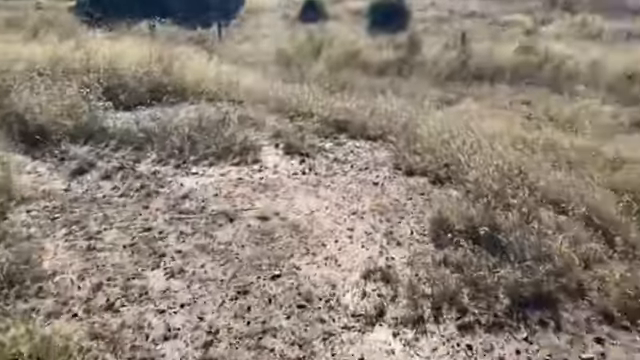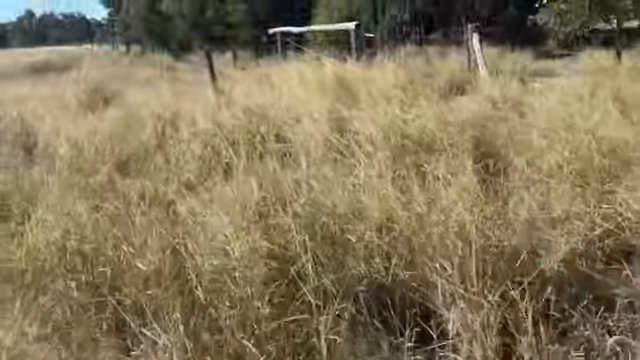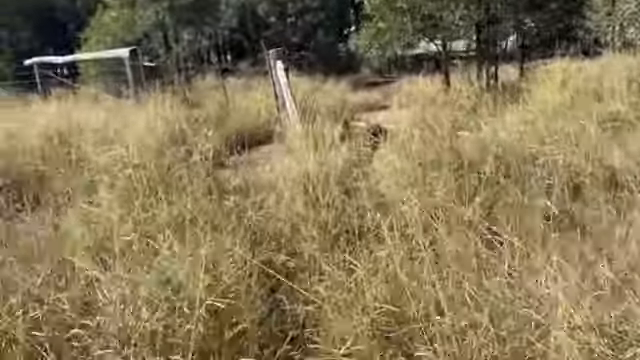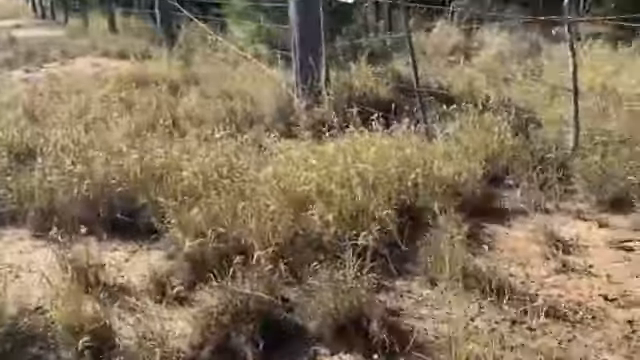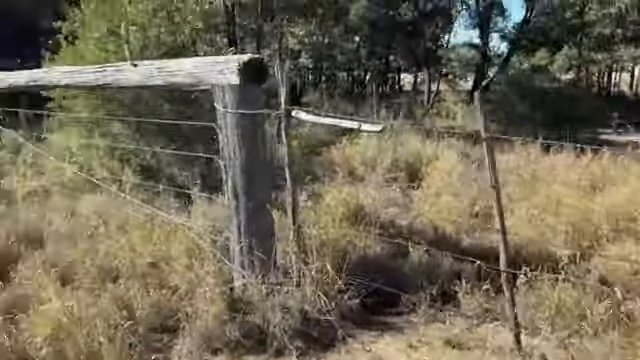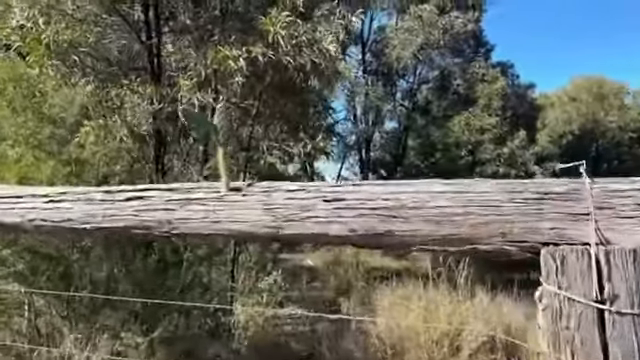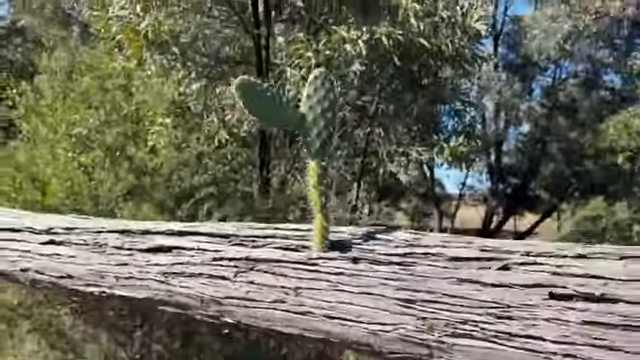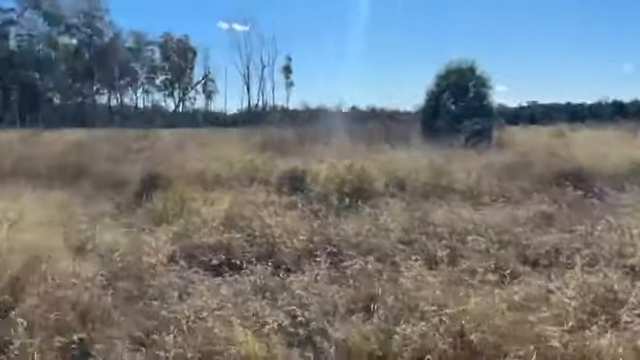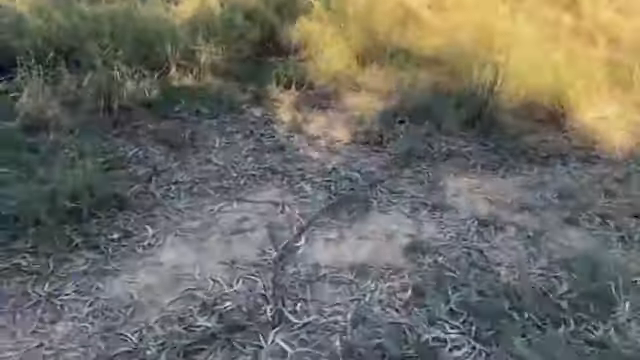Right, just make sure this fence is still open here so they can come out here. Gotta let them come out into this paddock. That gate should hold them, hopefully. Look at that little prickly pear growing out of the log here. Off the rail. Then open this one gate up here and that'll do us.